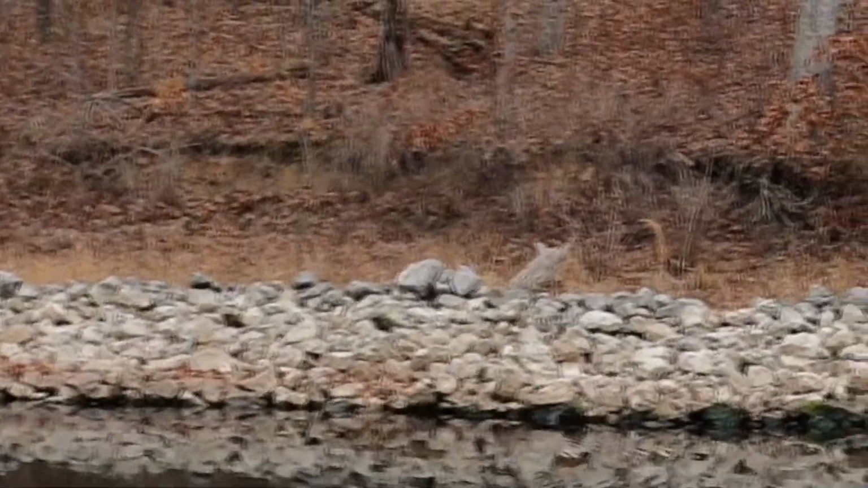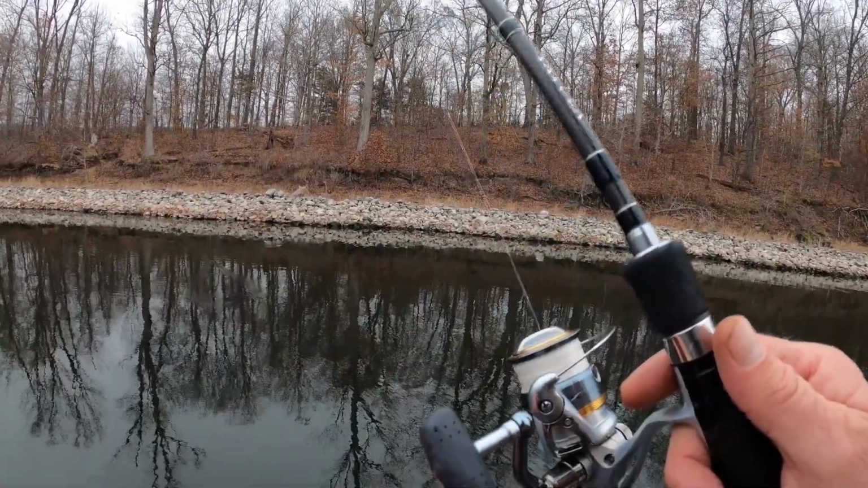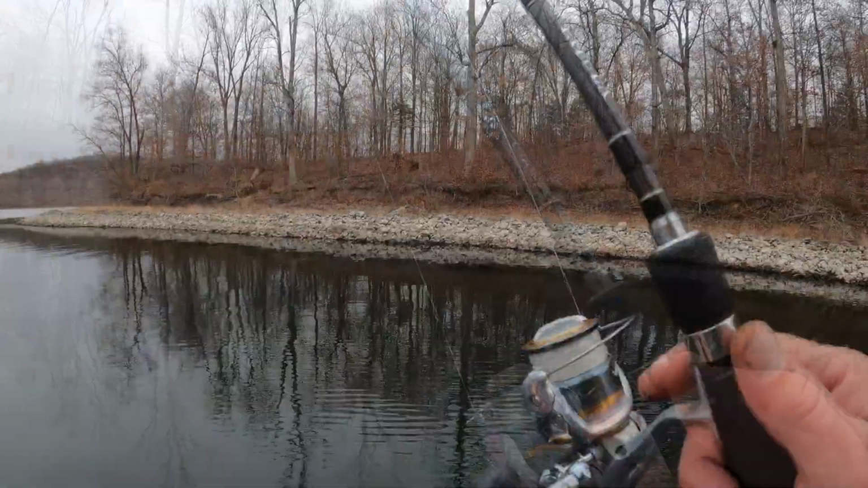There's a little laydown right over there. Can't see it because of the riprap, but it comes out pretty far. It's actually a pretty good sized laydown. Just caught one fish off of it, kind of fishing the other side.